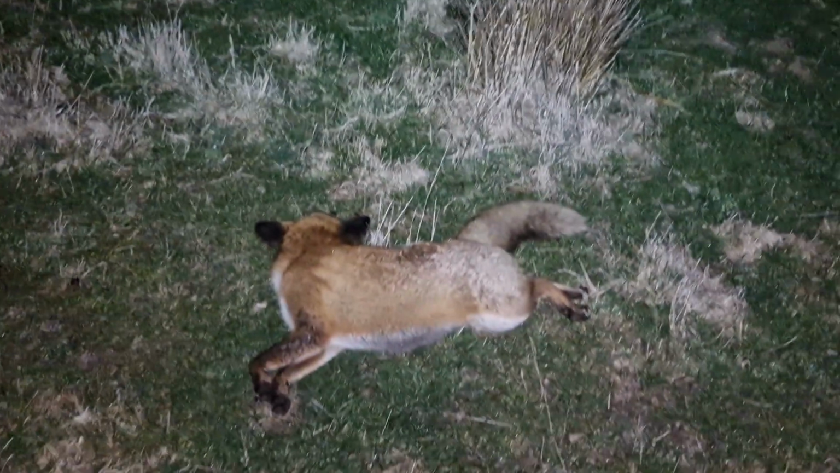Best thing I might be better off doing is getting back to the ute and coming for a drive in this paddock and seeing if I can find it, and then just shooting anything along the way. Alright, I've just gotten back to the ute. It's starting to get very misty, can barely see much through the Quest at the moment, unfortunately.